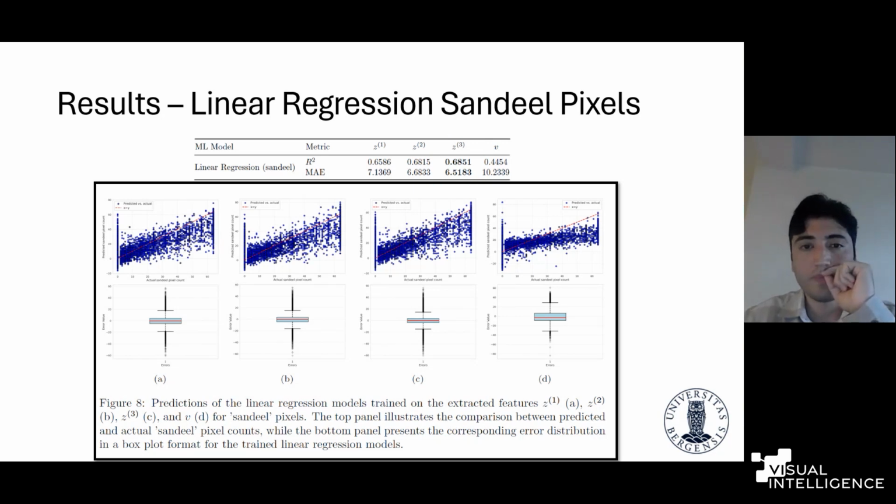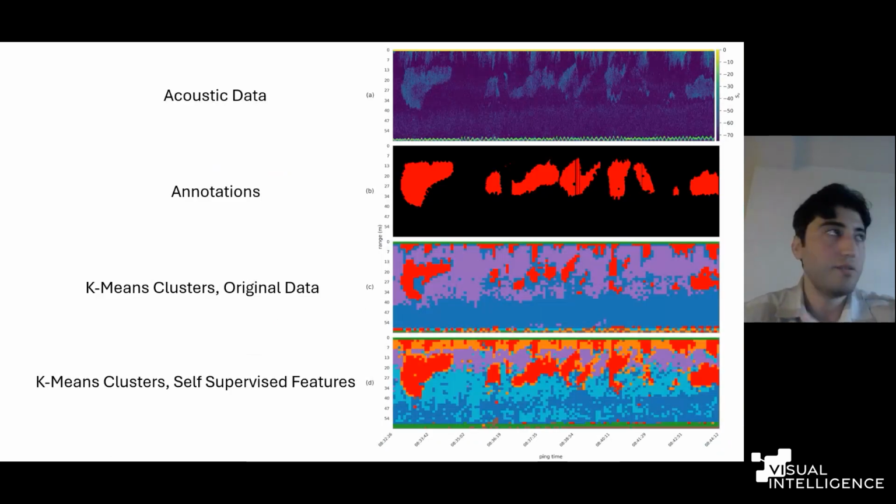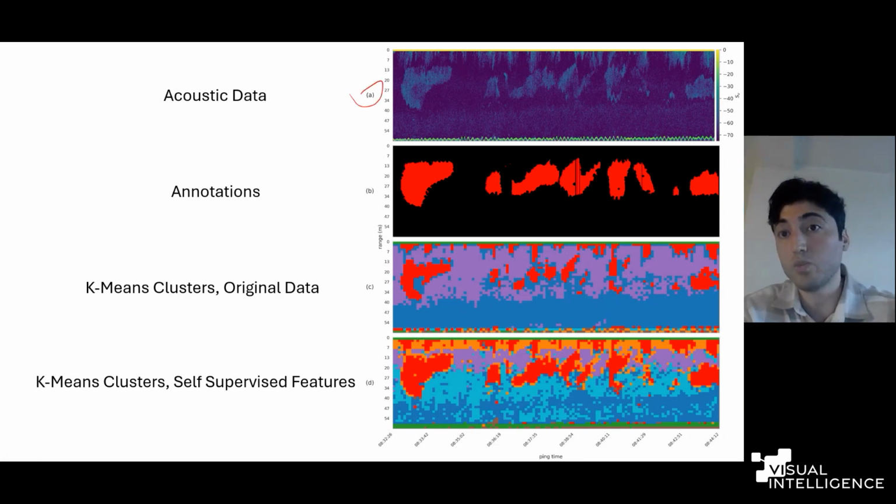Apart from the machine learning models, we also wanted to see the clustering behaviors of those feature representations. For this purpose, first, we are visualizing the acoustic data. This is a portion of acoustic data, visualized at 200 kilohertz for simplicity, with the corresponding annotations. Red represents sandeel, while black is background. So we have two classes on this echogram.